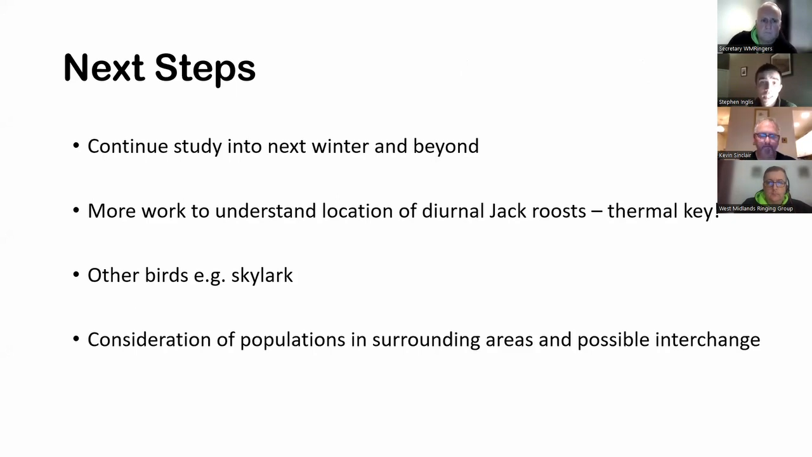So on to our next steps. As you'll have gathered, we're quite into this. Spend a lot of time on it. It's a night doing the work and going around the fields, and it's another night just doing the data. So we have stripped that back a wee bit to what's really useful, but we're just constantly wanting to build on it. And we plan to continue doing this, but we're wanting to add other elements.